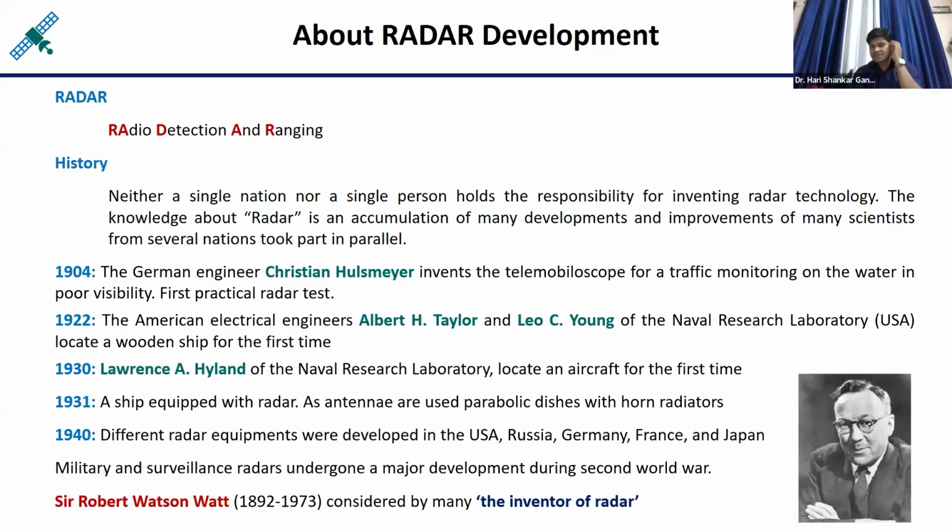Now, the objective is clear. These radar devices can be used for many applications. Suppose you want to track aircraft, or spacecraft, or for ship detection, or nowadays people are using it in meteorology also.